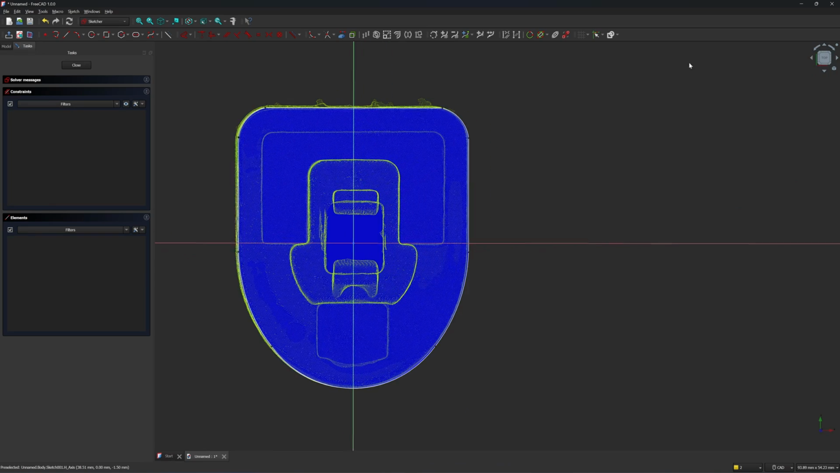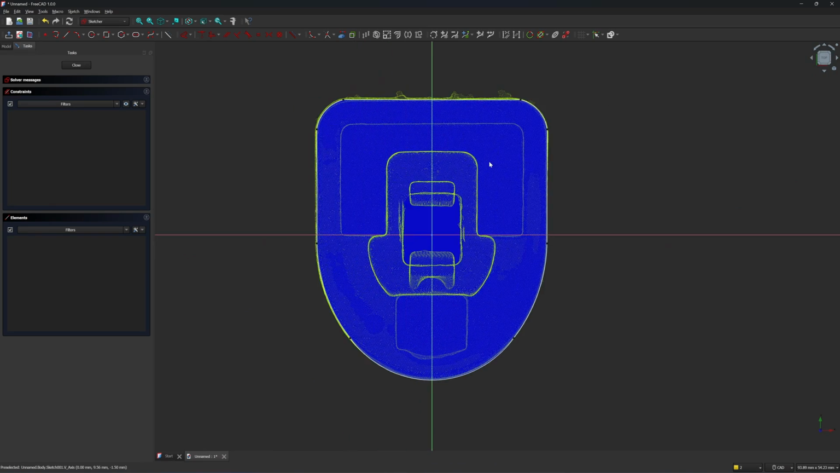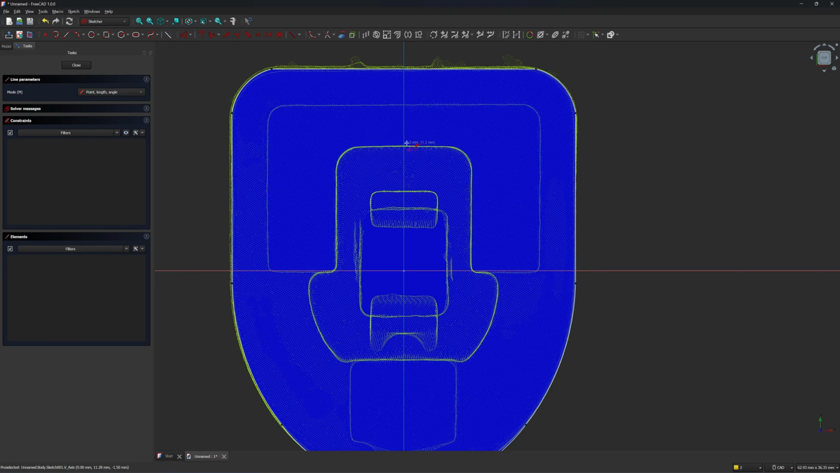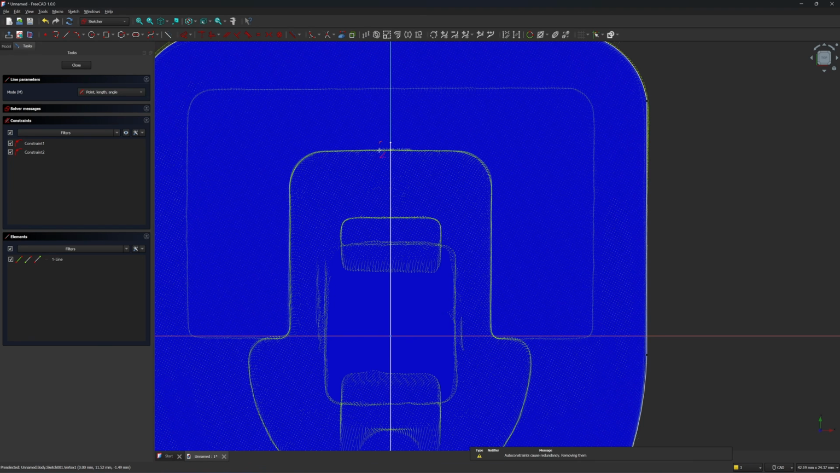Okay, next I'm going to do the same thing. I'm going to trace this part, and first I'm going to draw a line for the mirror from the right side to the left side. Next I'm going to draw a line here.